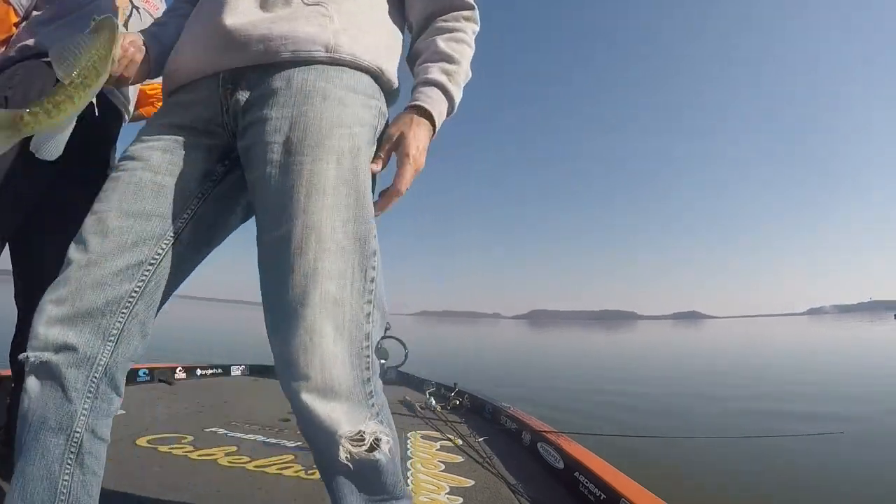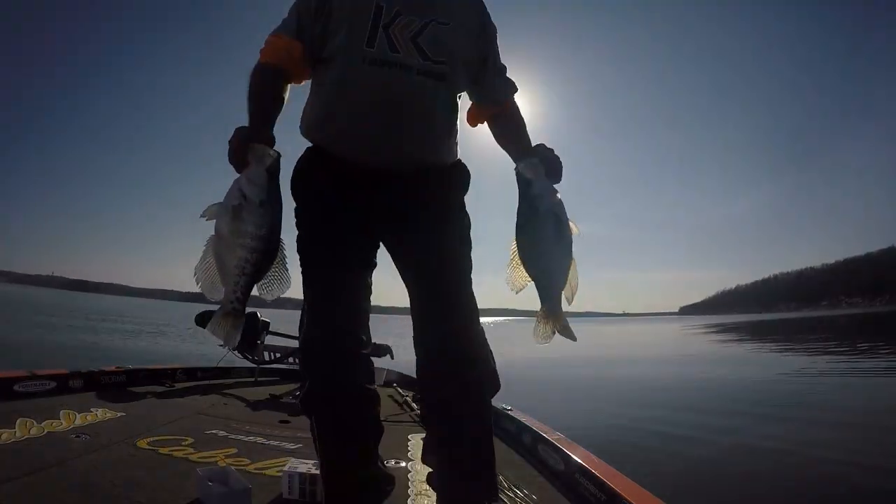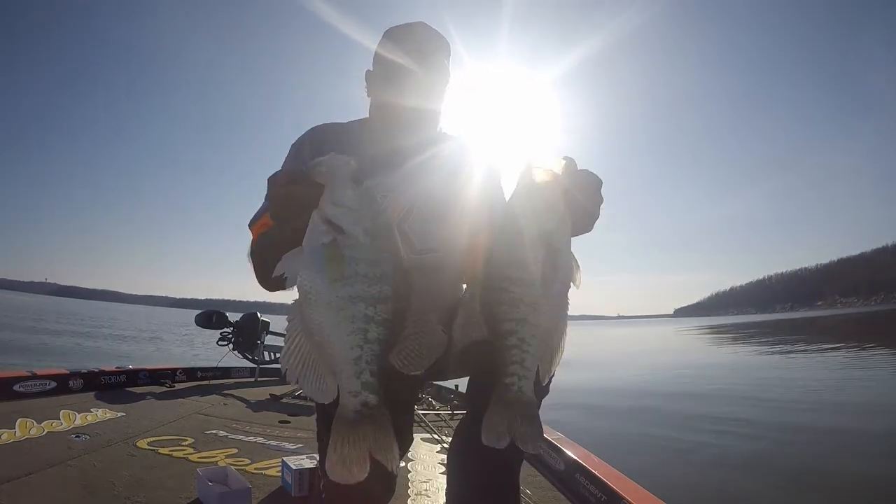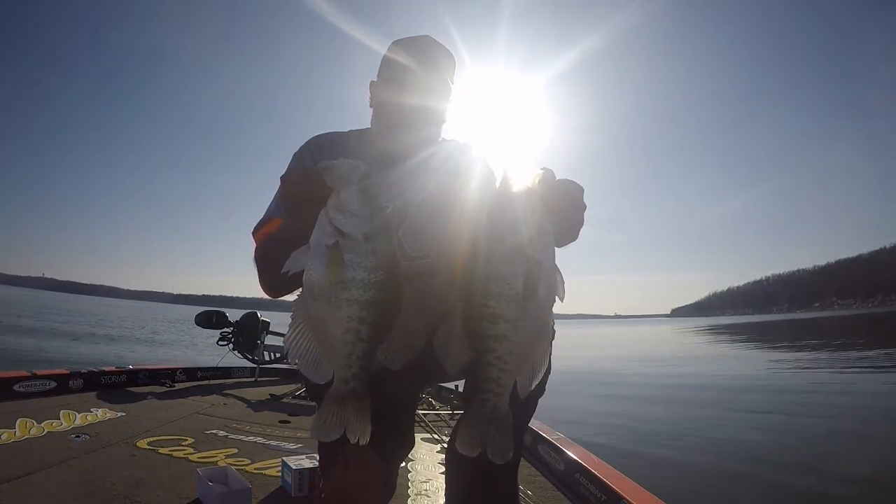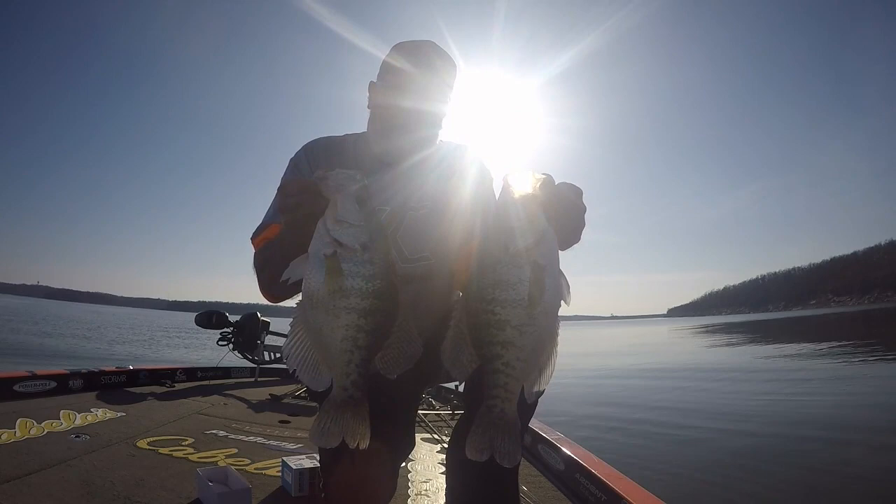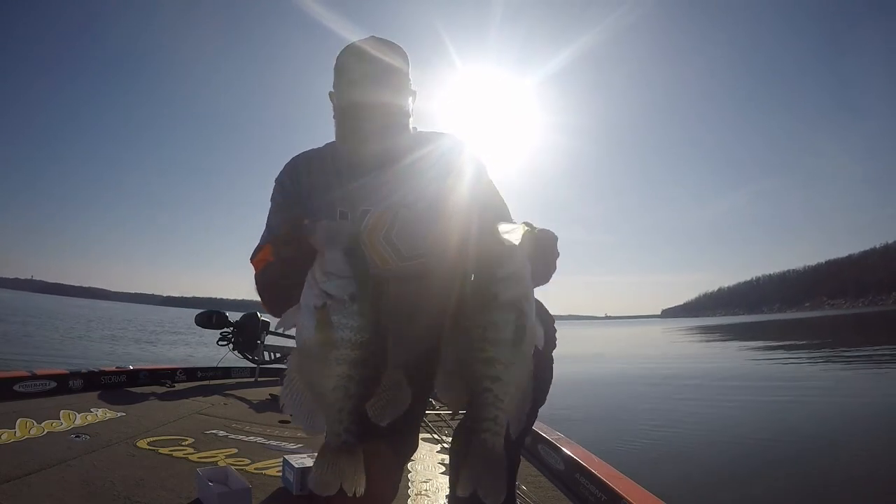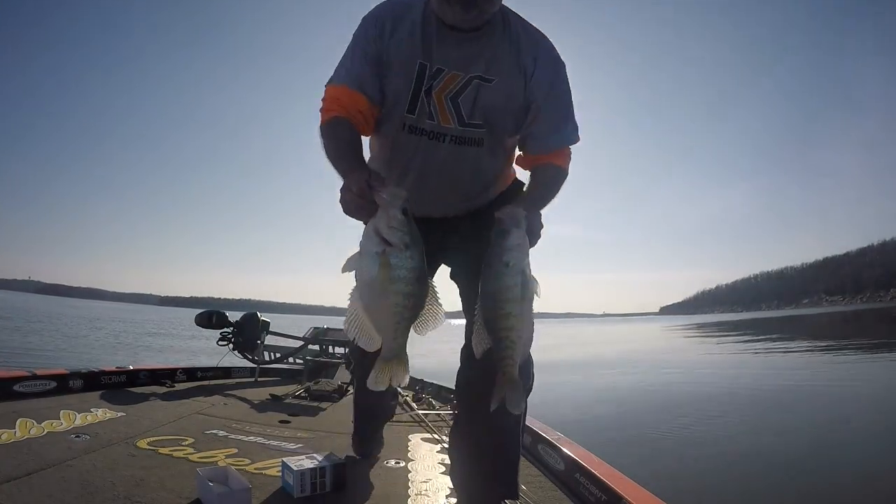Good one. Two of the best ones today out of a 30 limit. All of them over 10 inches long. These are the two best ones. Sure fun. Enjoyed it tremendously.